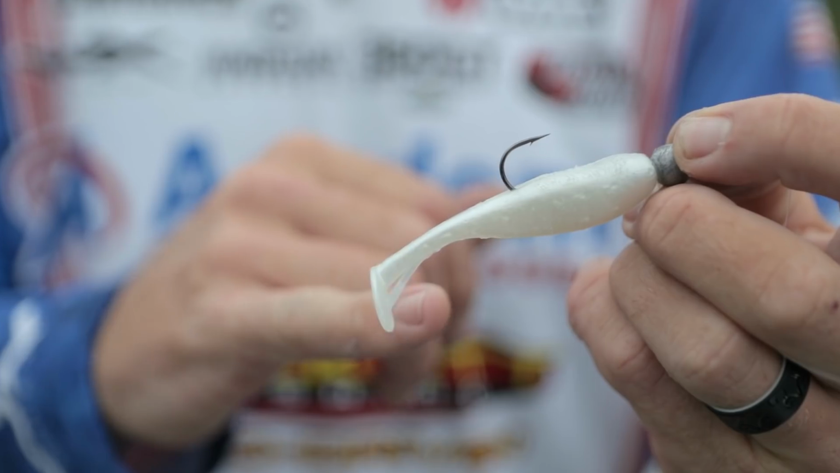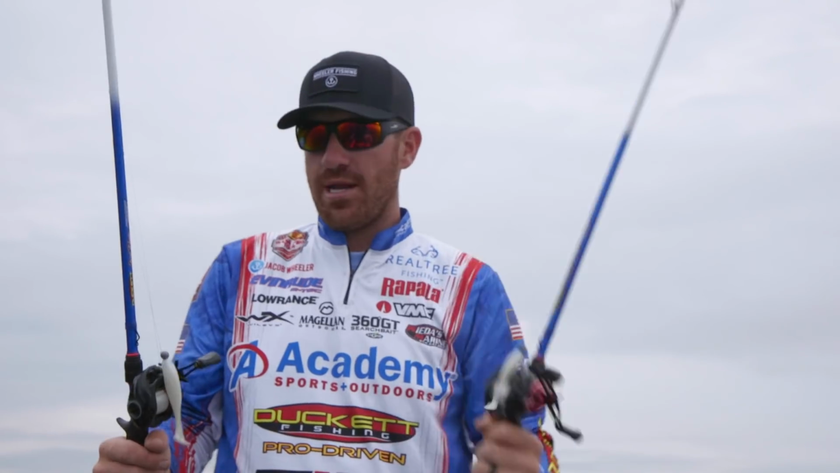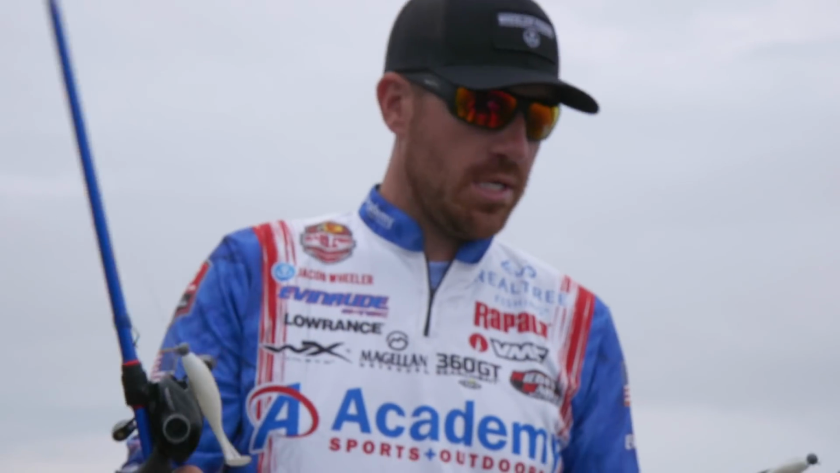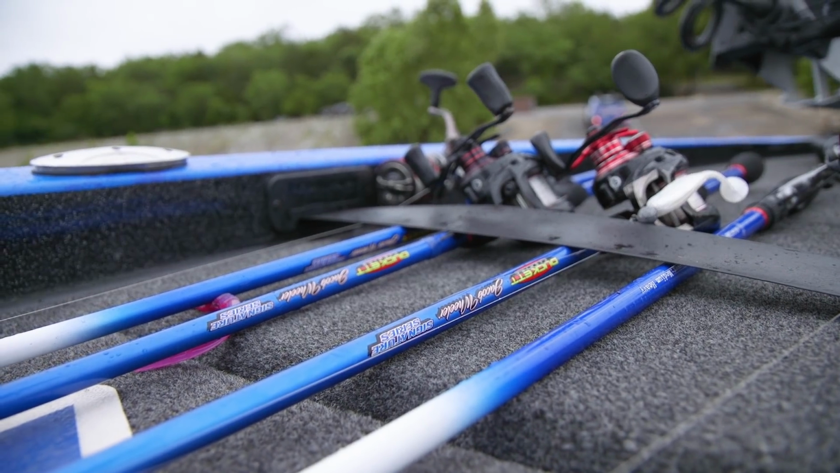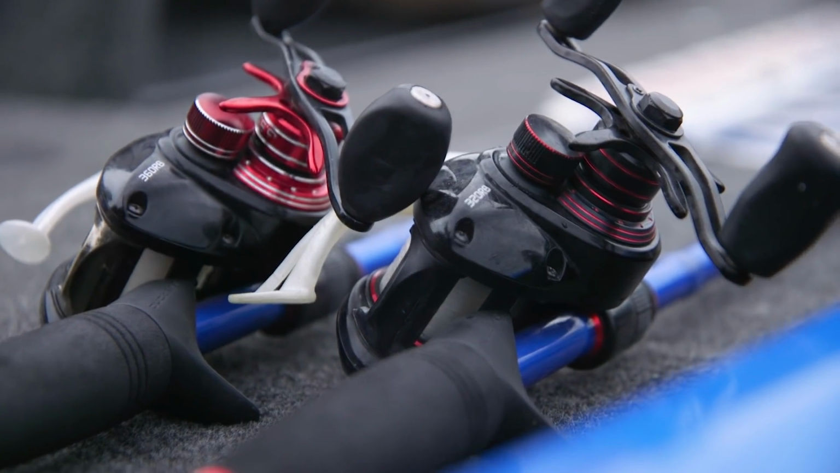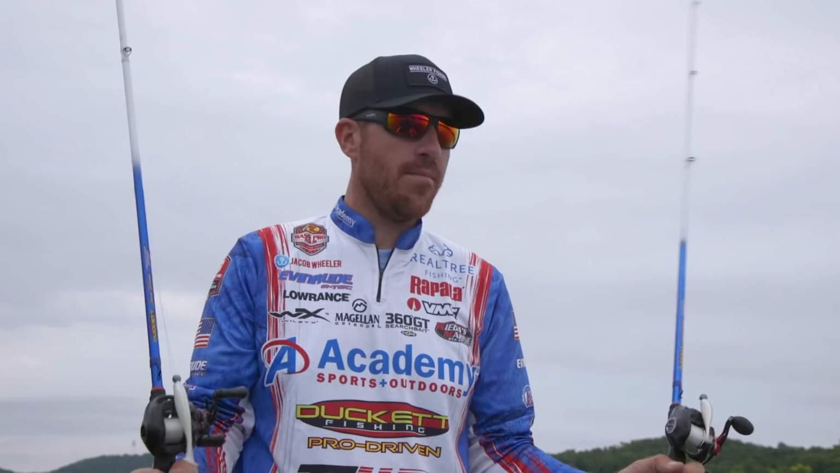Now the 3-inch, if I wanted a little bit downsized, I used a 3-inch. If I wanted a little bit upsized, I used the 4-inch. They both were pretty standard pearl white, and I threw them both on my 7-foot medium heavy signature series rod from Duckett Fishing with 12-pound Suffix Advanced fluorocarbon, which is a new line they came out with, which is phenomenal.